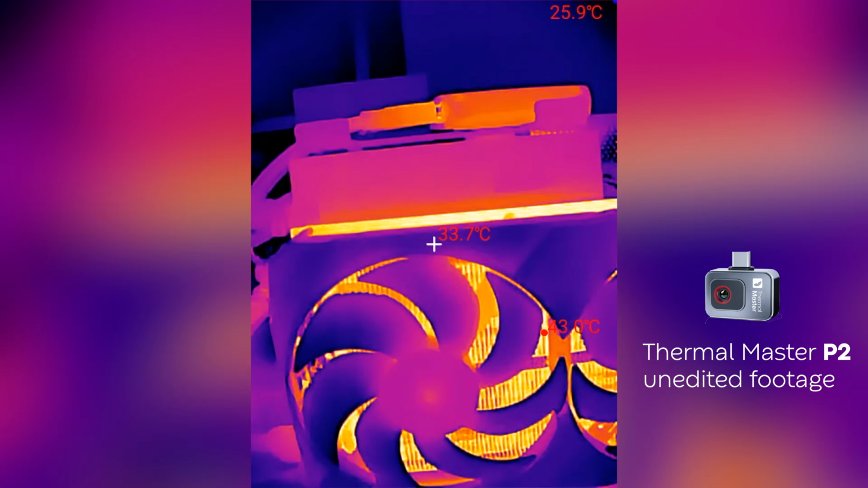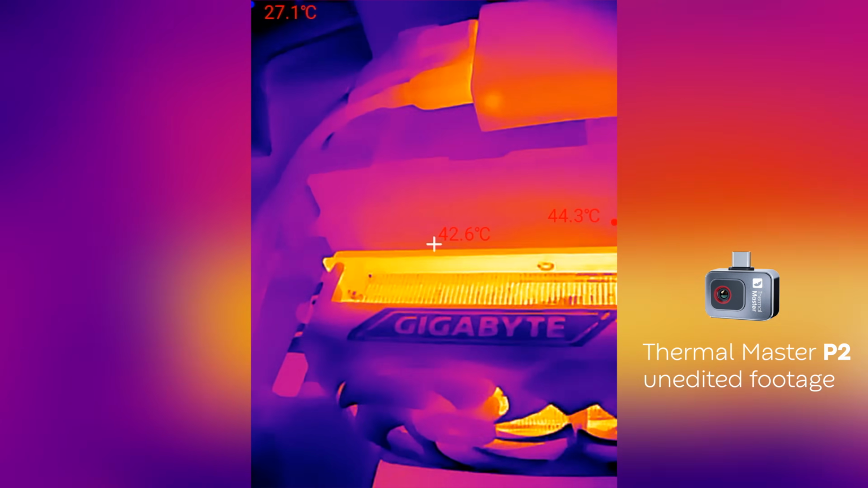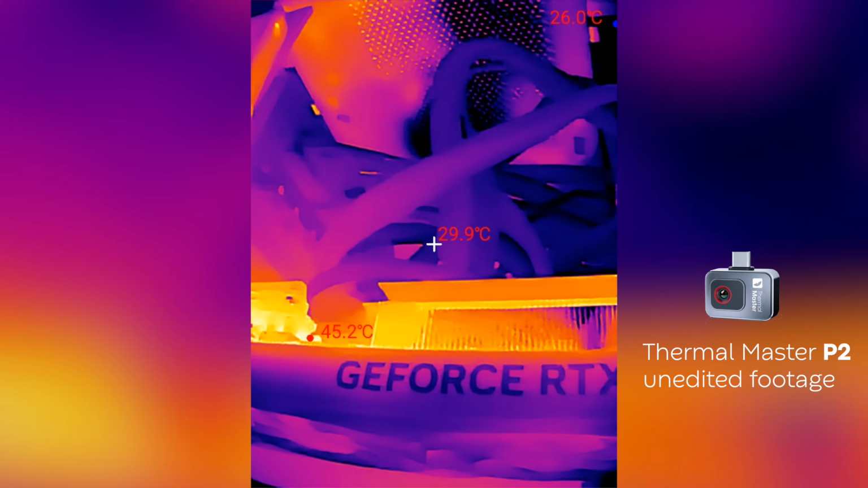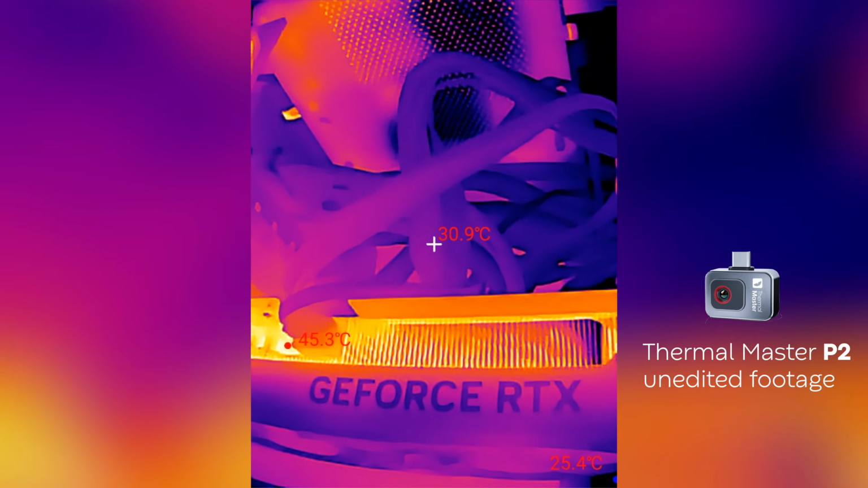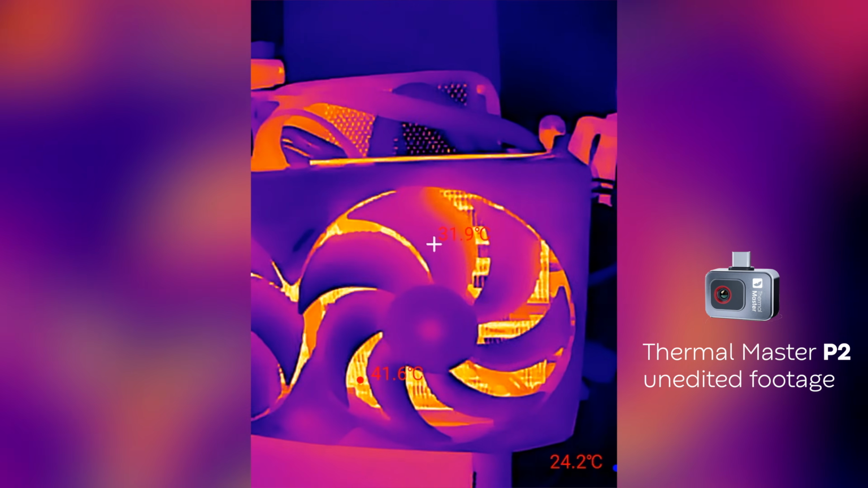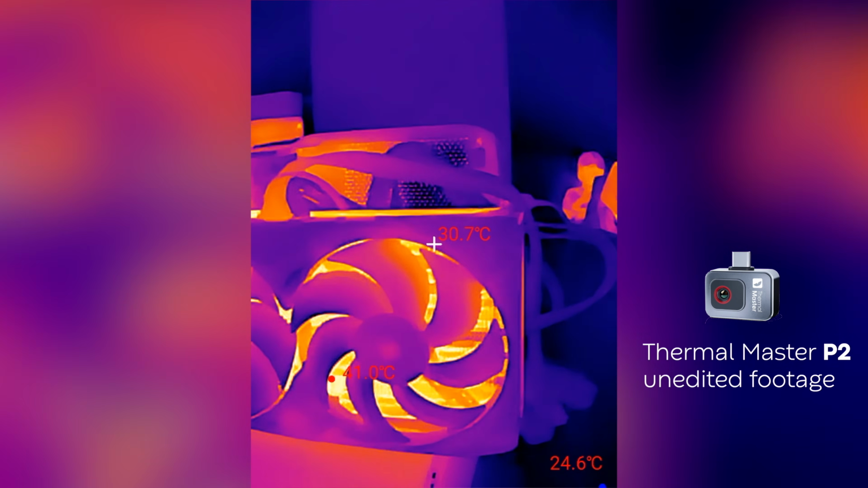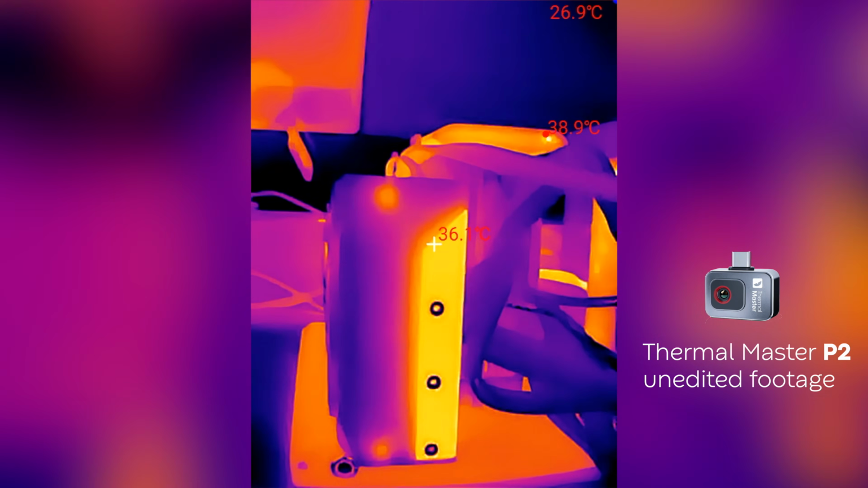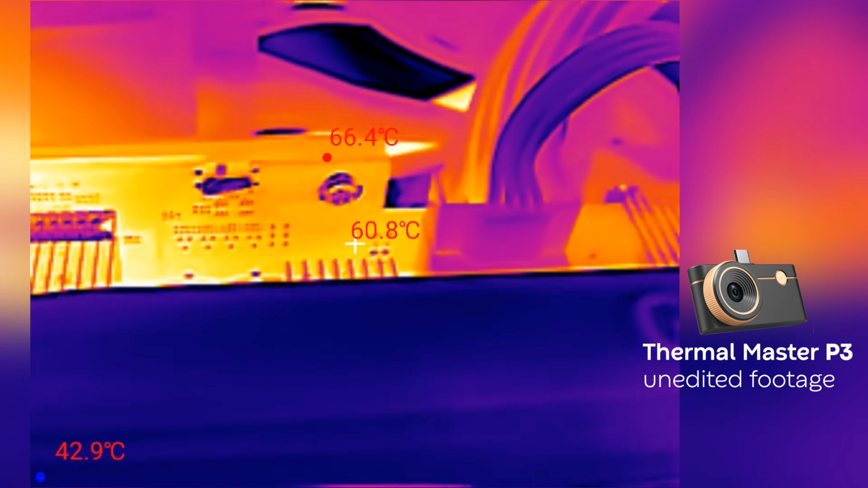The first place I noticed the difference was during one of my normal PC reviews. I was filming the RTX 5080 under full load, exactly the sort of thing I use thermal cameras for all the time. The P2 was already producing perfectly usable images, but every so often I wished I could pull just a little more detail from a specific area. With the P3 I finally could.